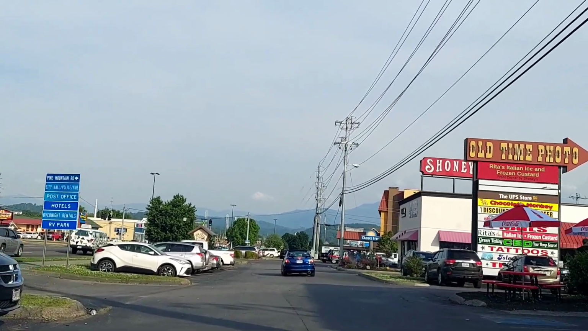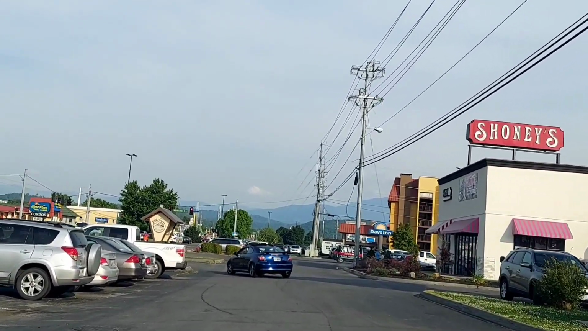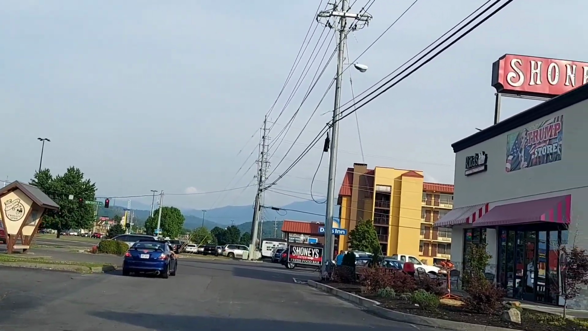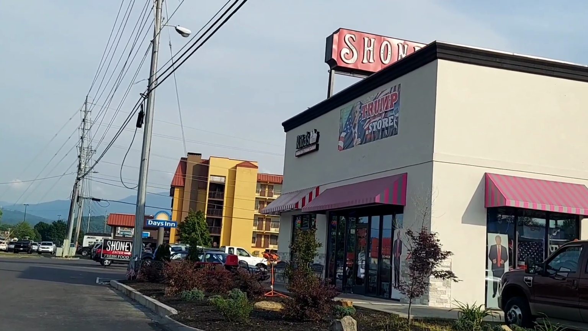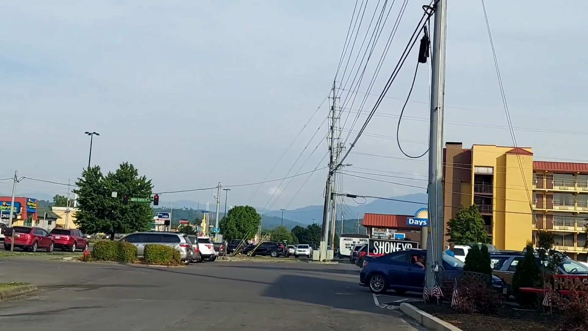But as you can see, there's lots of people in town. Everybody's getting gas. There's no want for gas at this point. Now, I do not know if they have high test or mid at this. I'm not sure. There's the Trump store right there, right by Shoney's. So if you're looking for the Trump store, just look for Shoney's and you'll find it. You'll be going to that a lot more in the very, very near future.